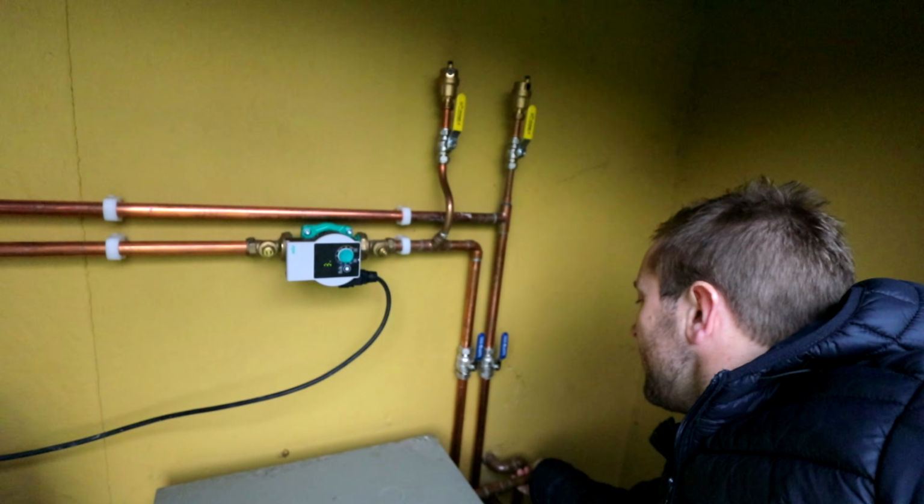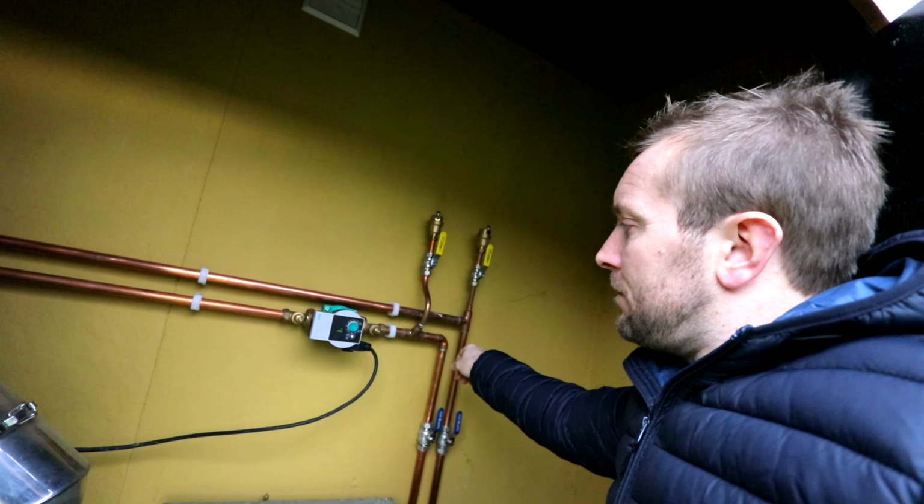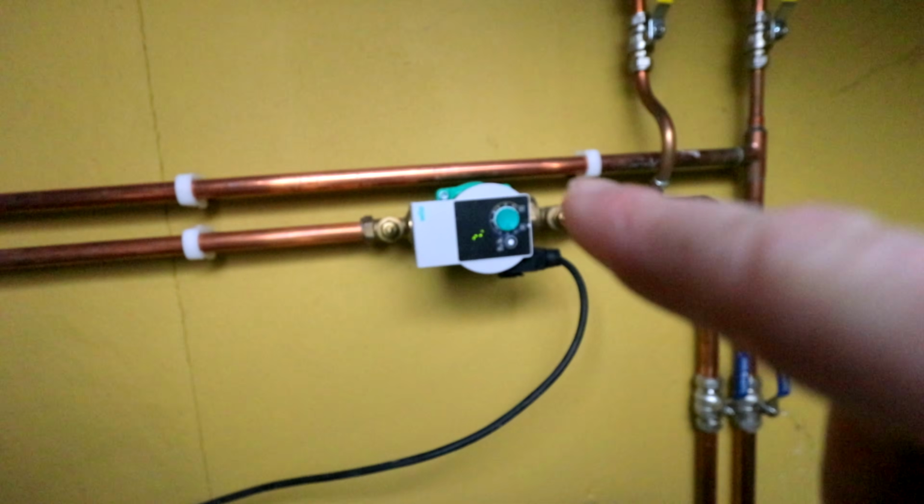Ooh, Shaggy. Oh yeah, and I admit I haven't lagged it yet. I am going to lag it after I've filmed this video. So we've just slightly adjusted the output there on that pump there.